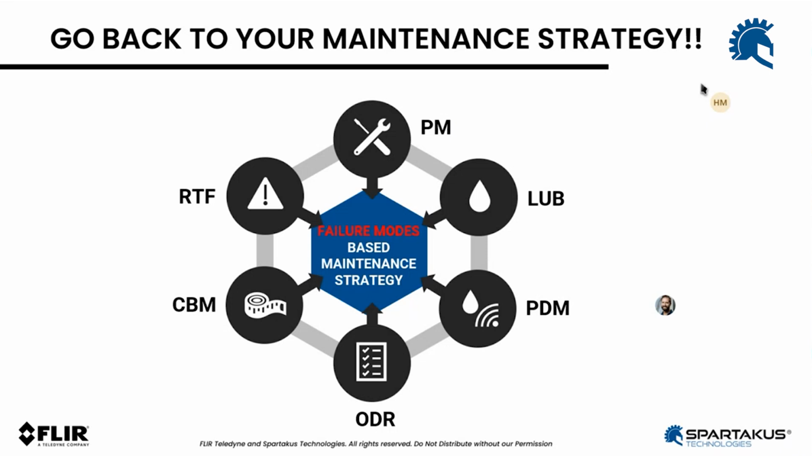After we've assessed the risk, we're going to define the best maintenance strategy to deploy these activities. It can be PM activities, preventive maintenance activities based on the calendar. It can be lubrication activities. It can be predictive with vibration, oil, IR. It can be ultrasonics. It can be operator-driven reliability, where operators take care of that. It can be condition-based monitoring: daily inspections, weekly inspections, taking measurements. It can also be run to fail.